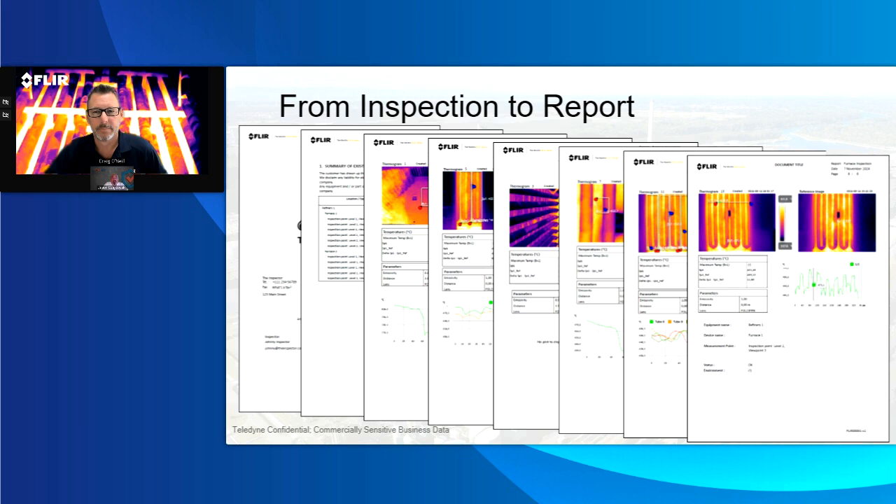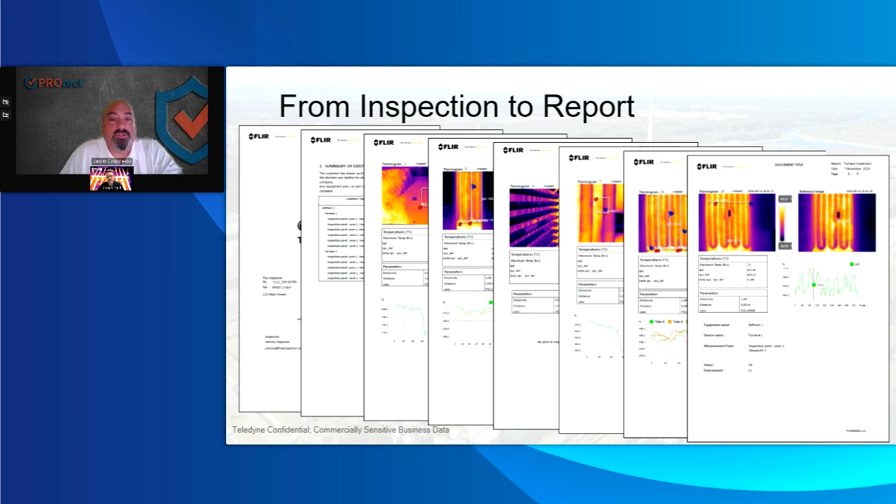A lot of the time the customer wants to see what the burners are doing. By changing the color palettes and the amount of color palettes, and then being able to scale it correctly, you can actually see where the burners are heating inside the furnace, whether the flames are going to the left or the right, or they're not burning enough, or you've lost a burner, or just the ability to see so much more with this camera. It's just changed the game for me.